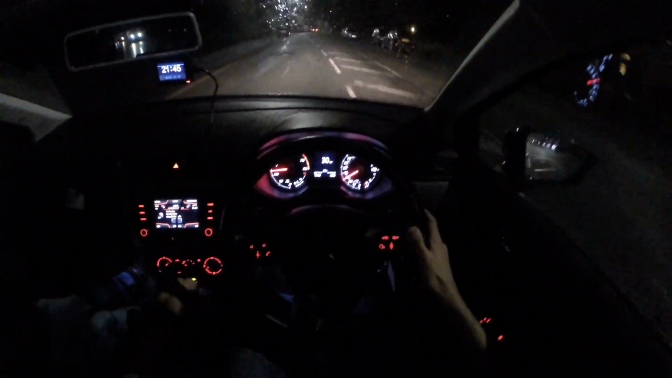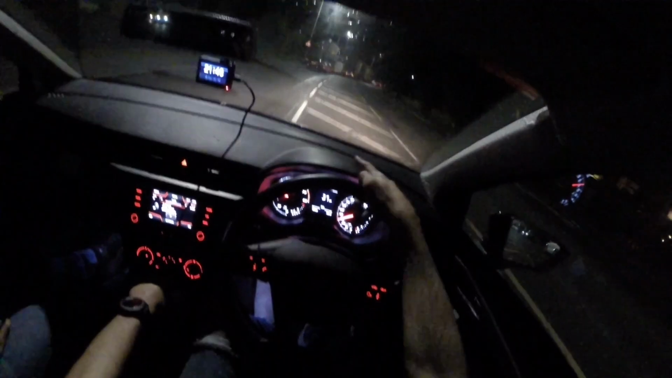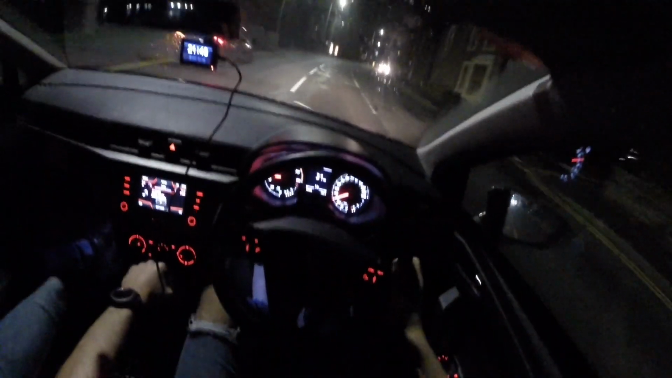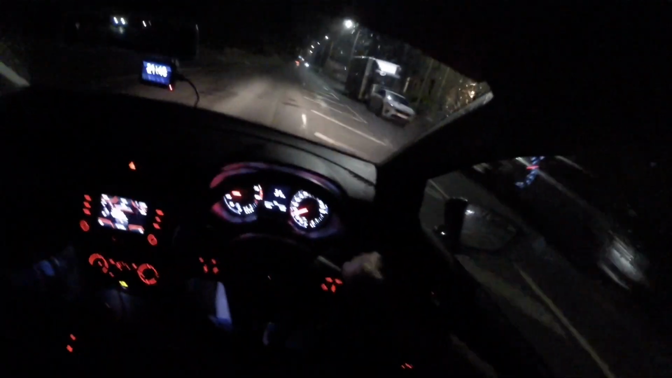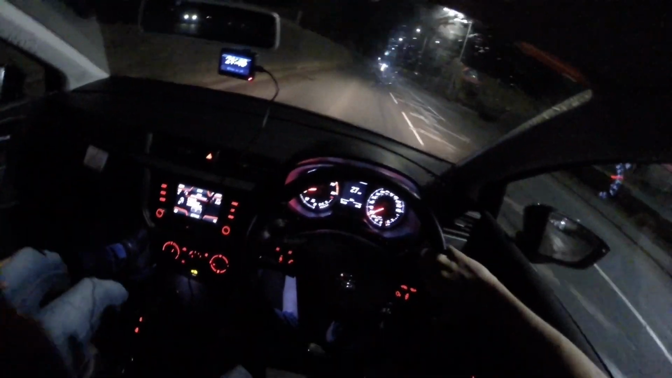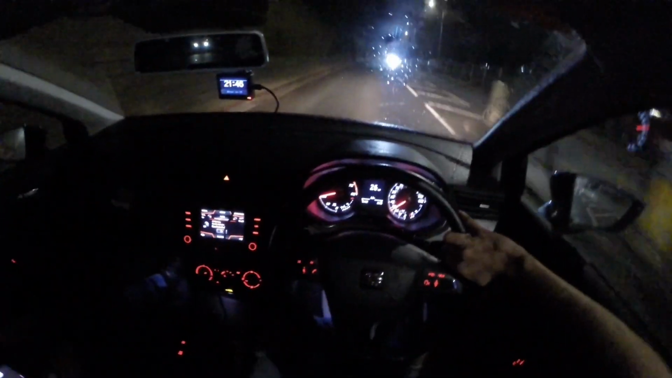You can see here, look, they need new wipers. Oh yeah, that was a beauty. How many horsepower is this? 2 million? 550. Mashallah, mashallah. Out of 1 liter.